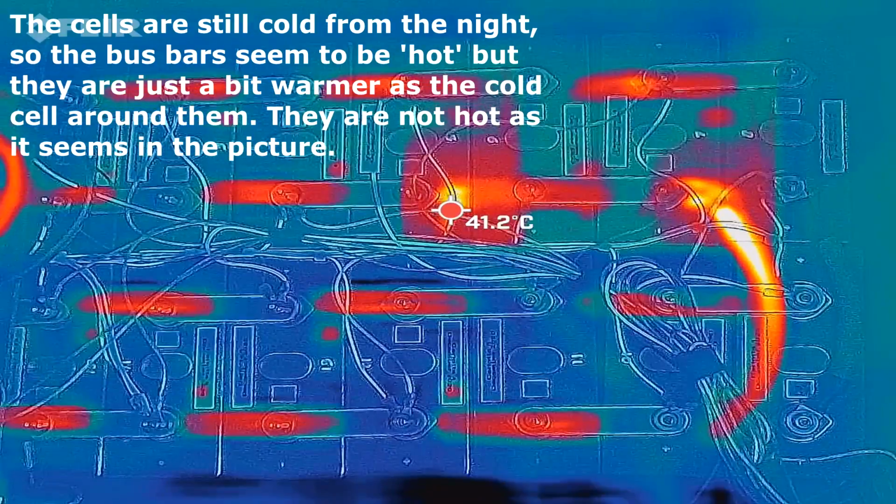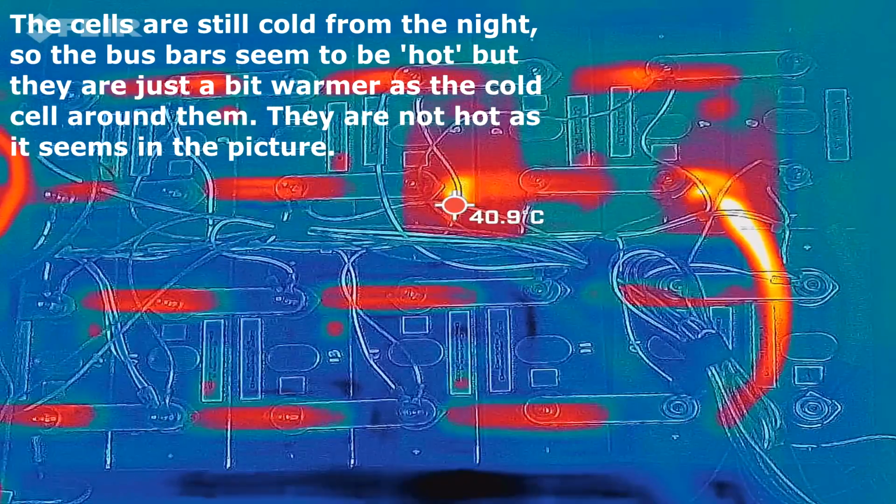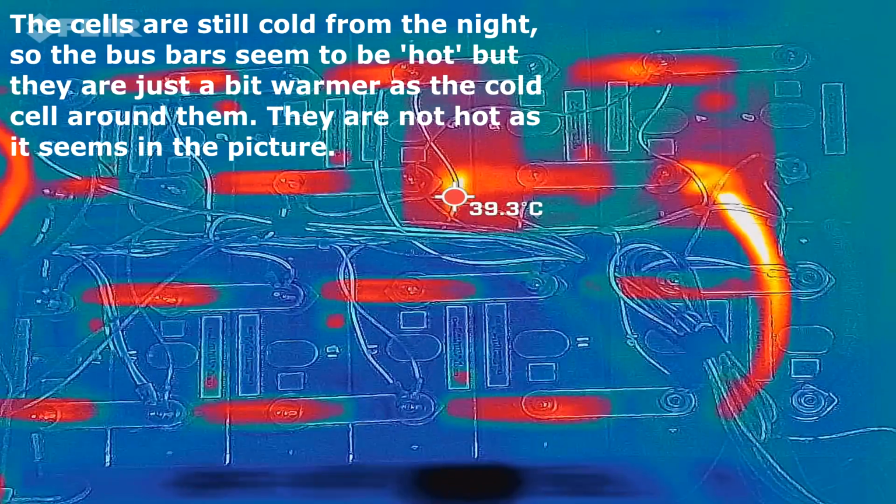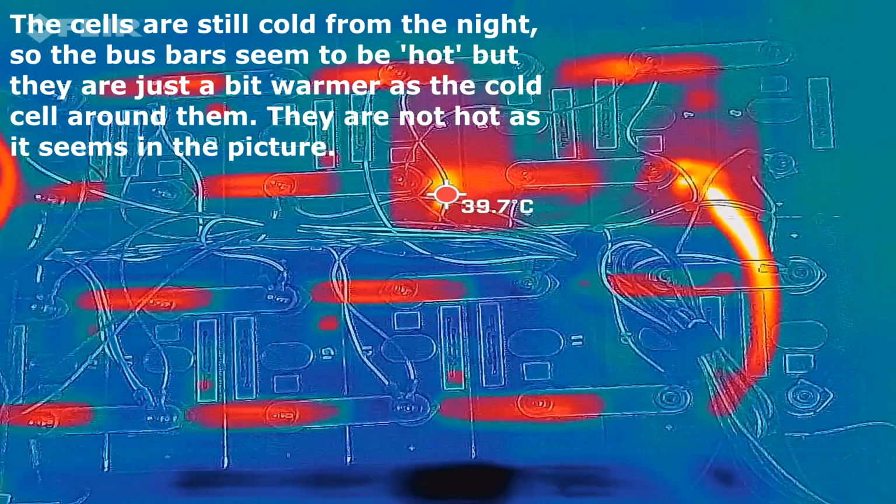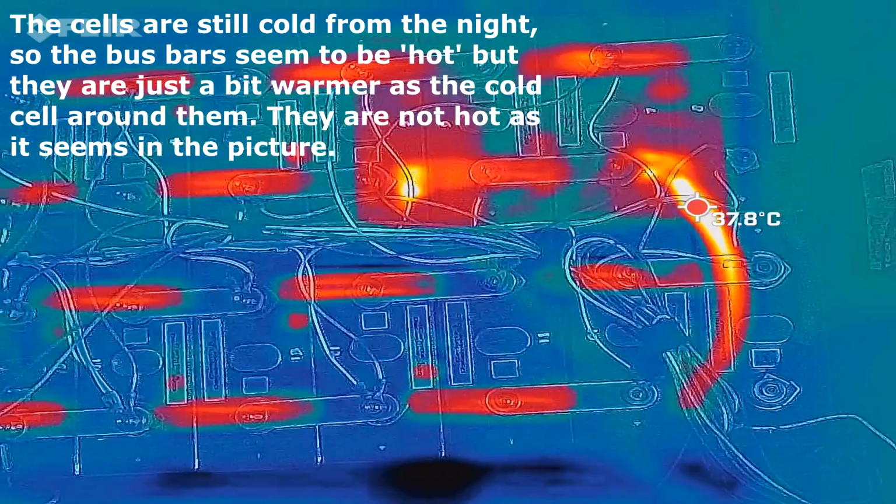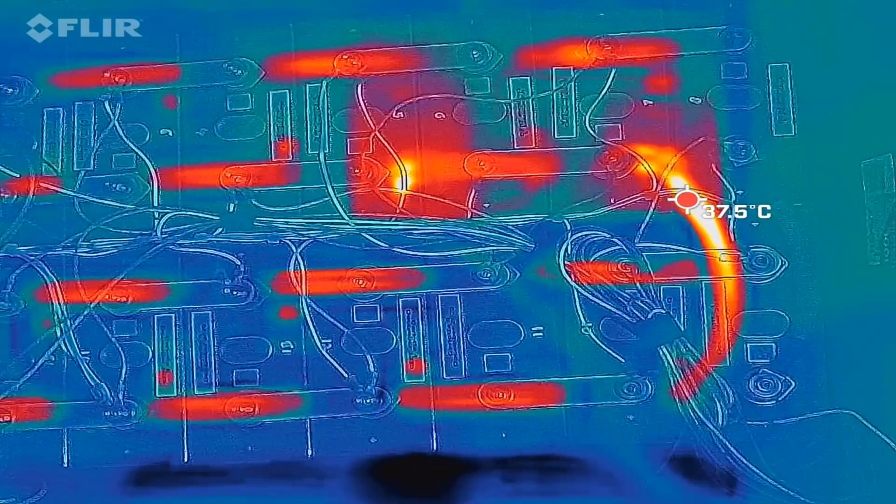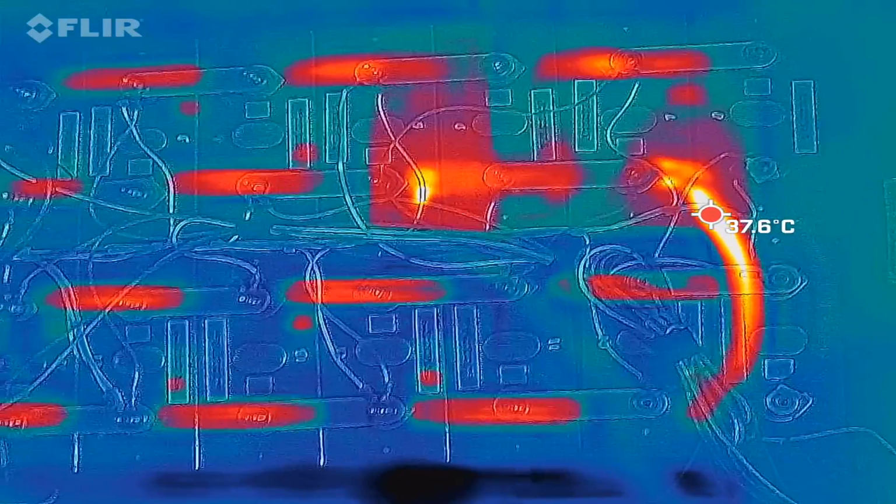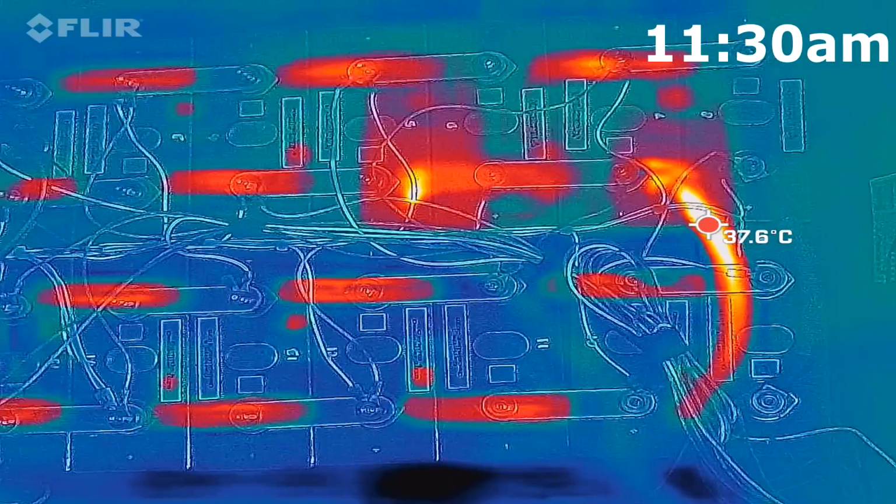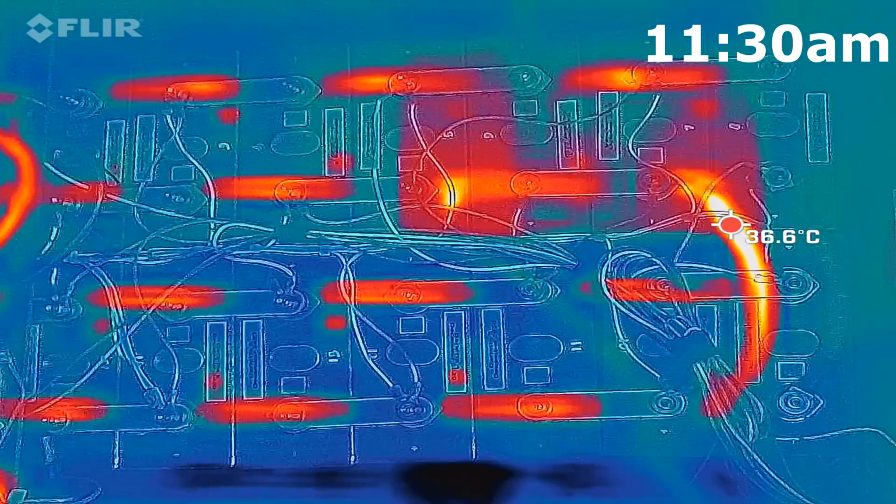So, and you can see all the other bus bars as well. They are getting warm a little bit, but not by much. But cell number 6 definitely with 39, 40 degrees now. Terminal temperature, this is our faulty terminal. Okay, we keep monitoring this during the day here and see what temperatures we actually reach, and we will see how far this all goes.